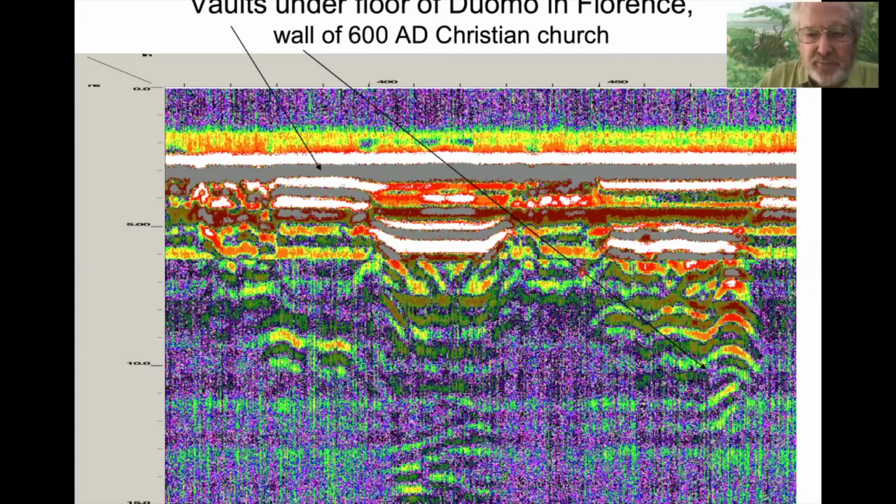The interesting thing for this, and the reason I like to show it, is the archaeologist of Florence felt that this wall here was probably the wall of the Christian church that was there in 600 AD. The Duomo, built in the 14th century, was built on top of that church. So again, you can find all kinds of things underground without having to do any digging.